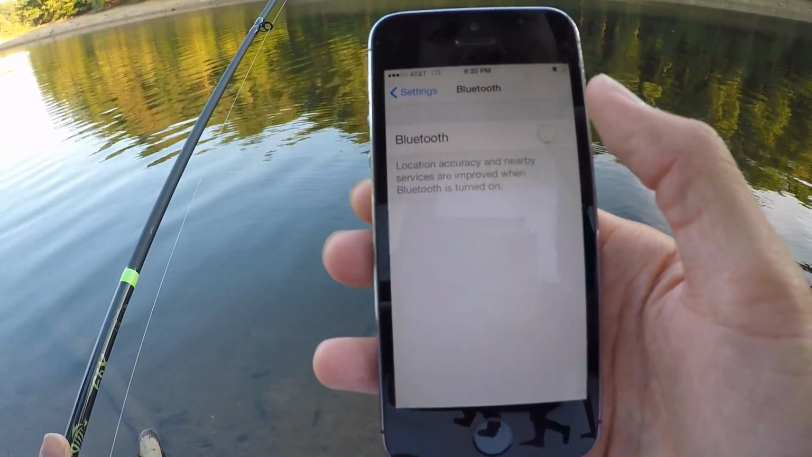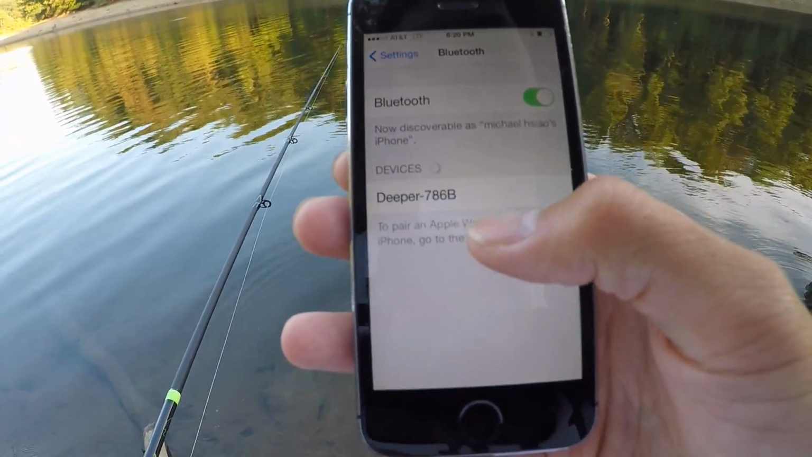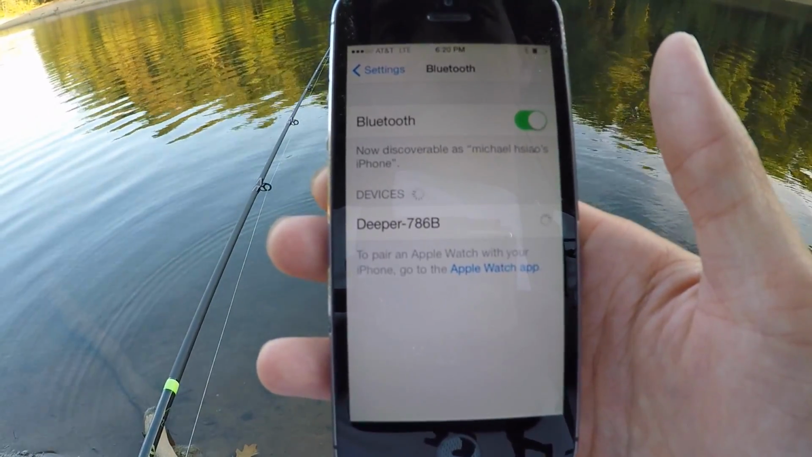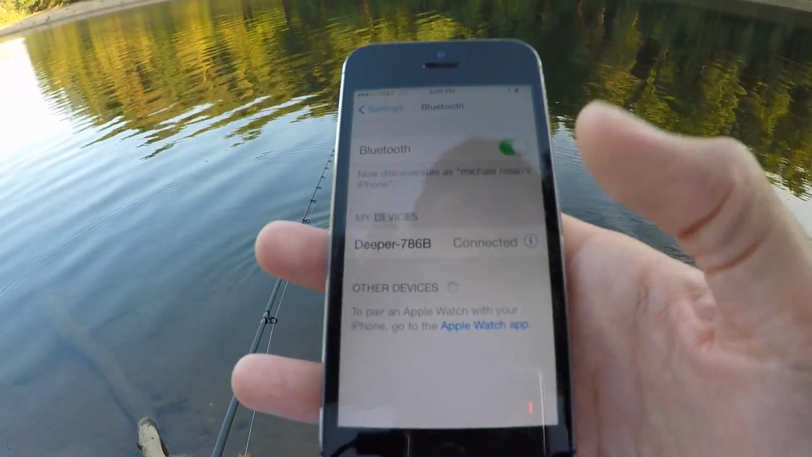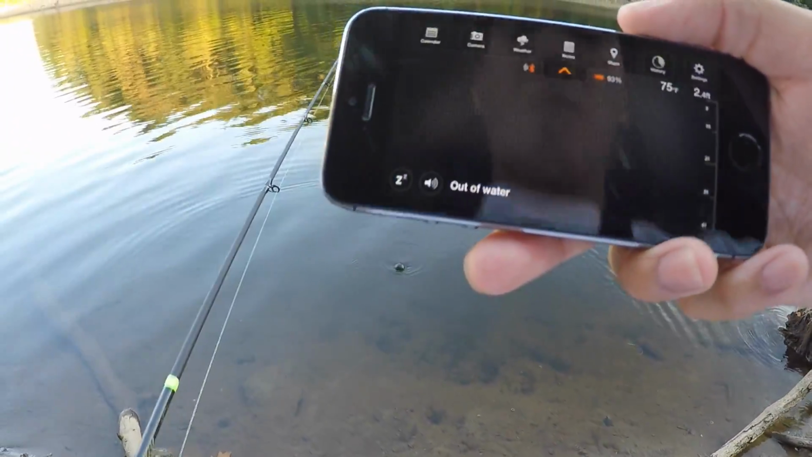All right, then we're going to reboot it. Turn Bluetooth on. Then you have Deeper right there. Click it to connect it. This will usually take a second for it to recognize the device. Connected, and then you should be good to go. Yep, good to go to start using it again.